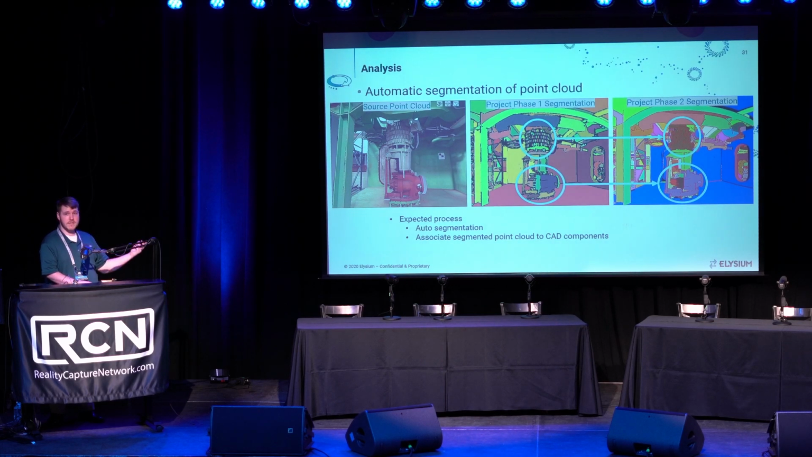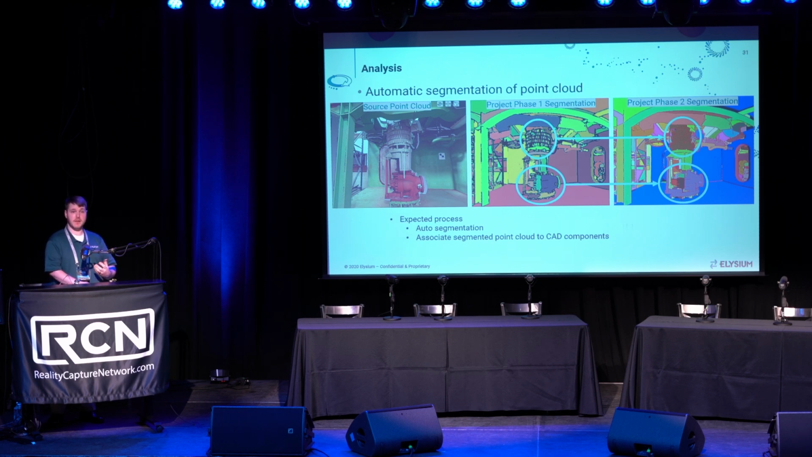From there, the first phase of the project was to generate a method for InfoPoints to automatically segment the point cloud and pair it to different components within that JT assembly. So in this particular case, we can see that there were two phases to that segmentation process. The first one came out a little too much detail in the segmentation.